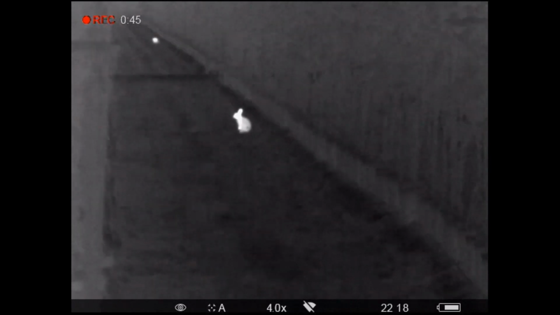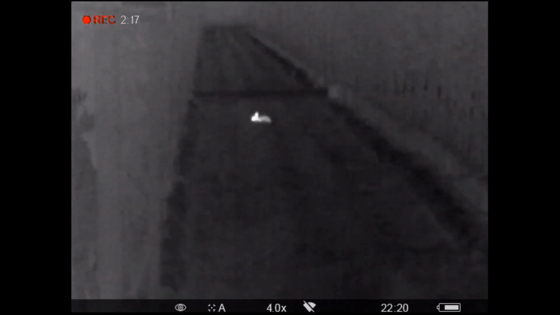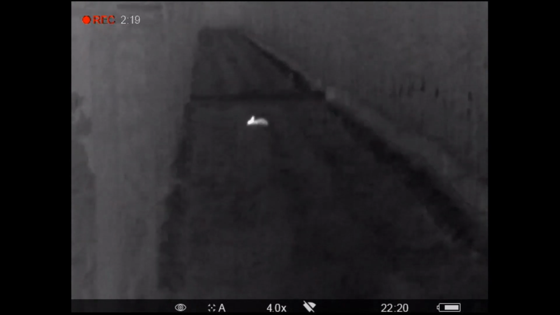There is no shortage of rabbits around this holding. The only real challenge for the lads is positioning themselves for safe shots, because there are also a lot of buildings and other obstructions, and that's where the daytime reconnaissance pays off.